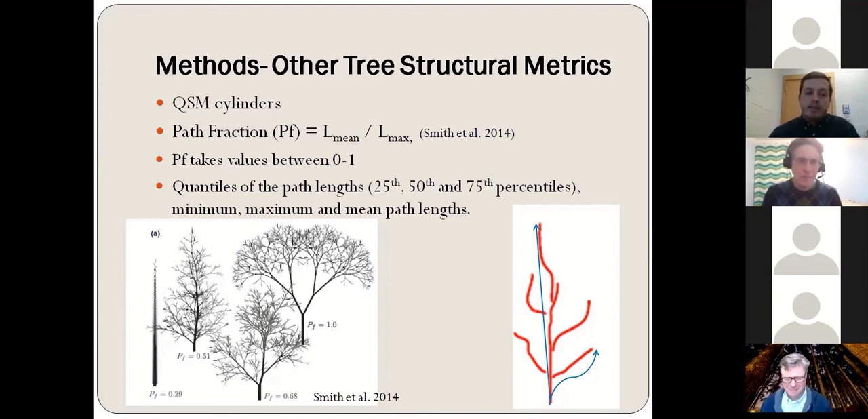From this data, we also calculated the distributions of all these path lengths. So we computed the 25th, 50th, and 75th percentiles of the path lengths, as well as the minimum, maximum, and mean path lengths.